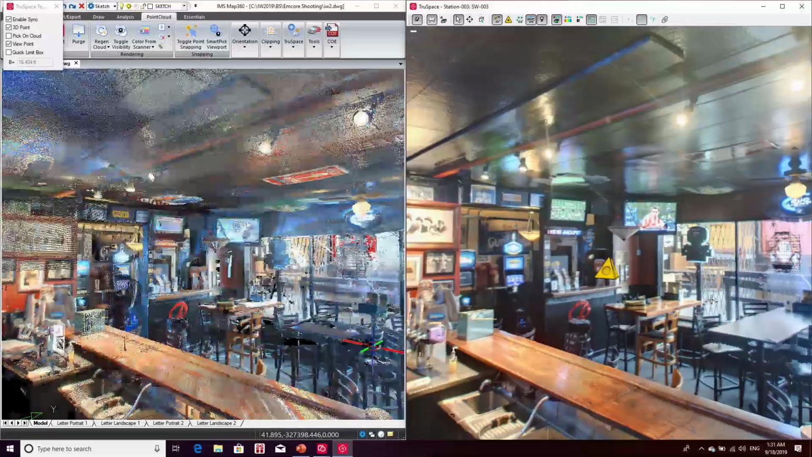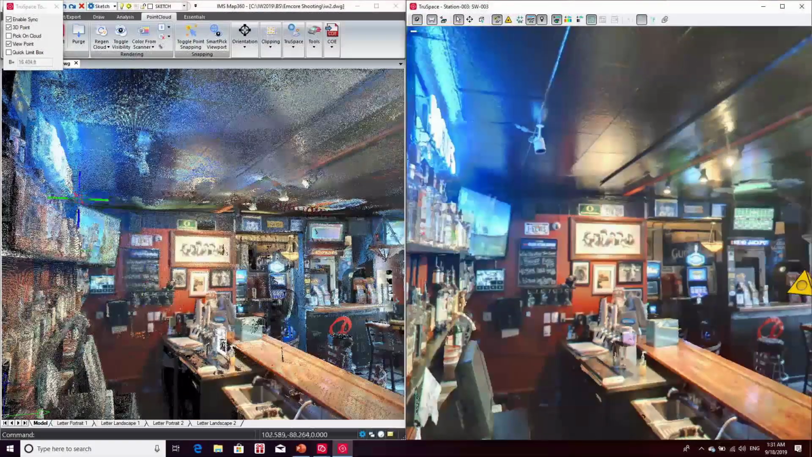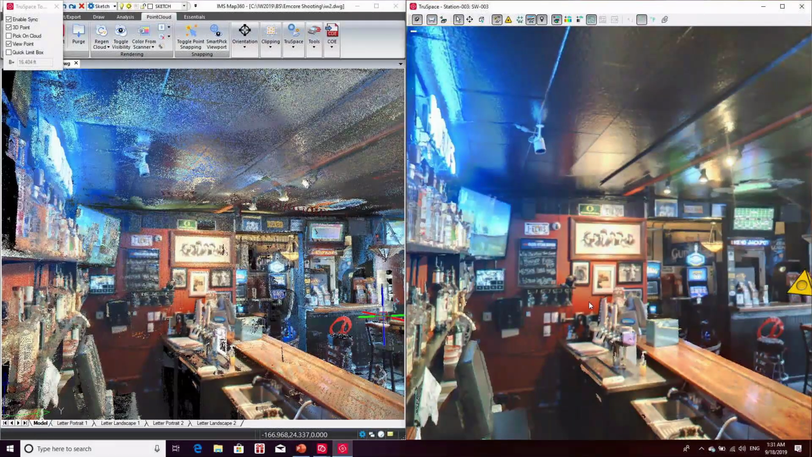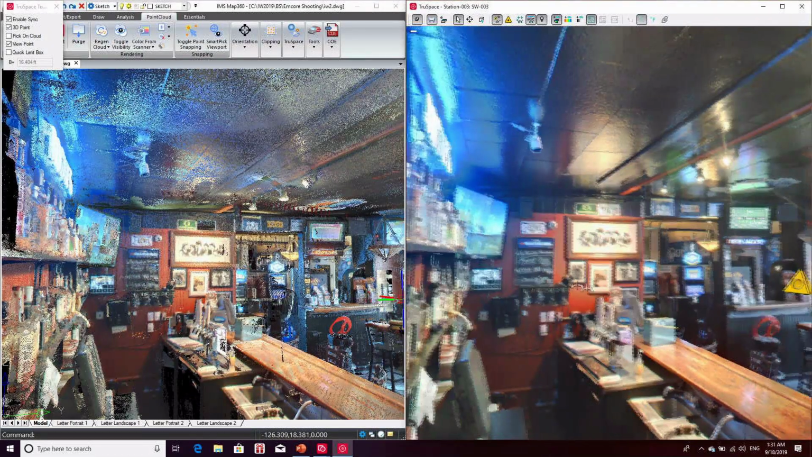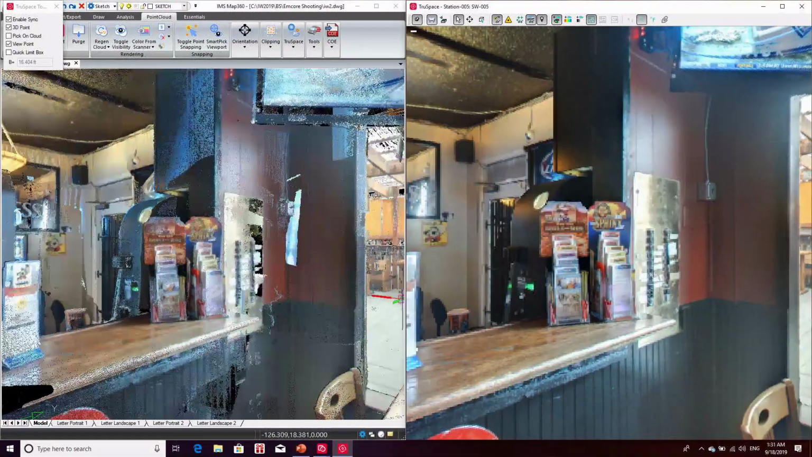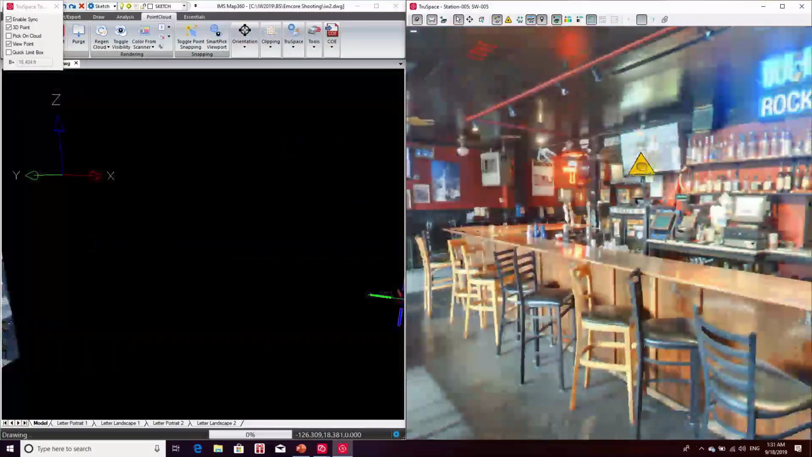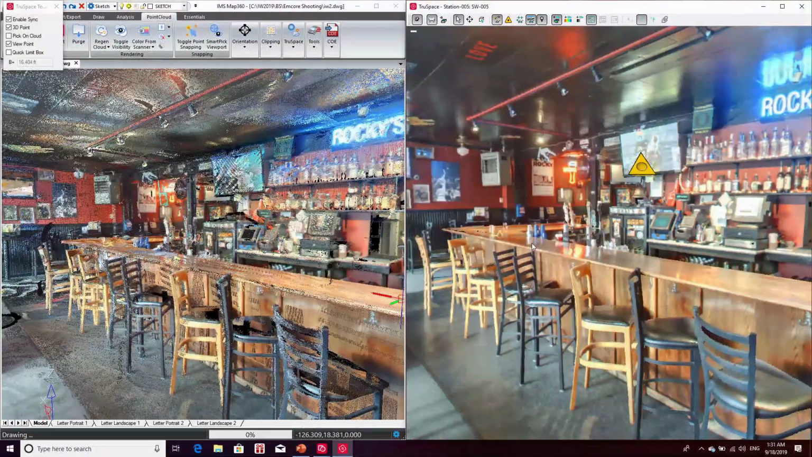And as we're changing the view within the 3D photo here, you can see the point cloud view is just updating to match. These yellow triangles represent additional scanner locations. And we can look around the scene.